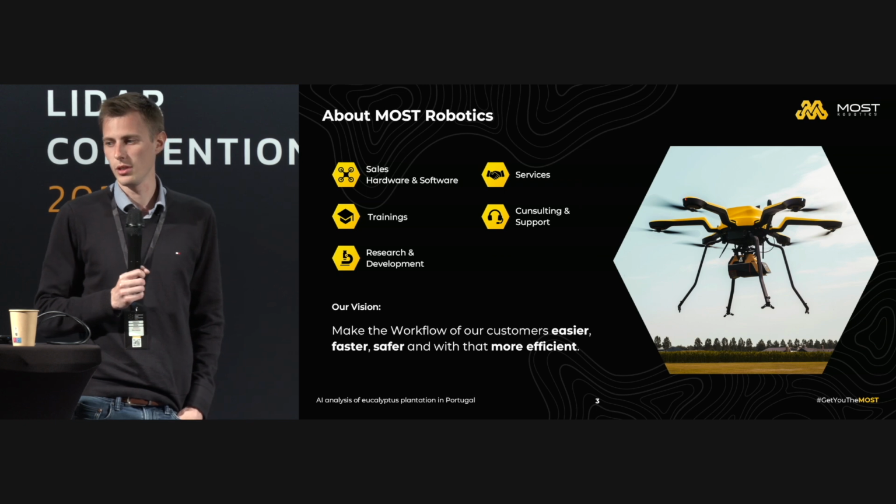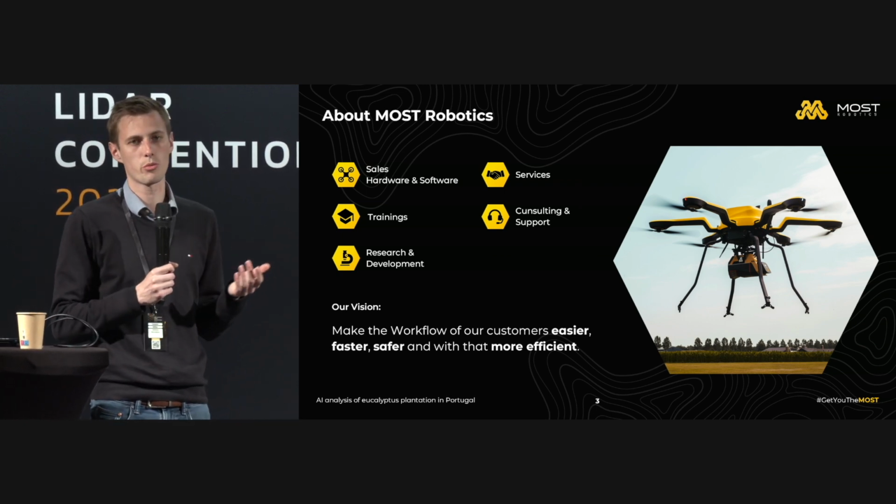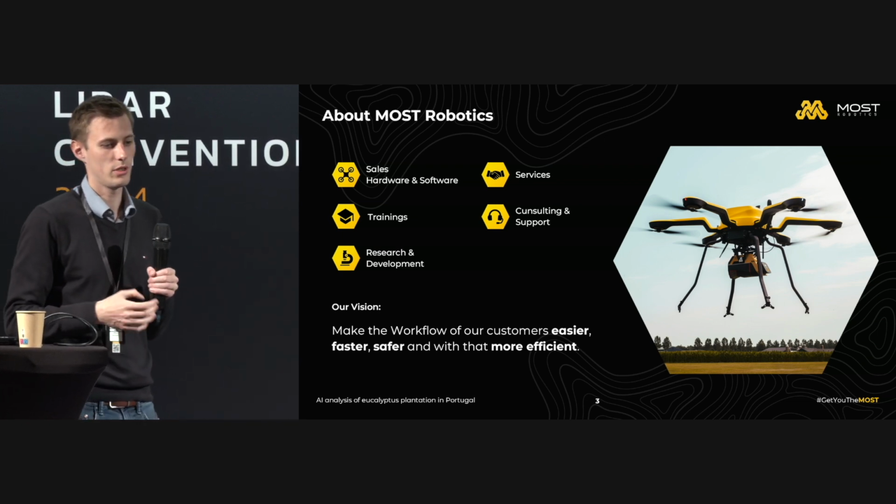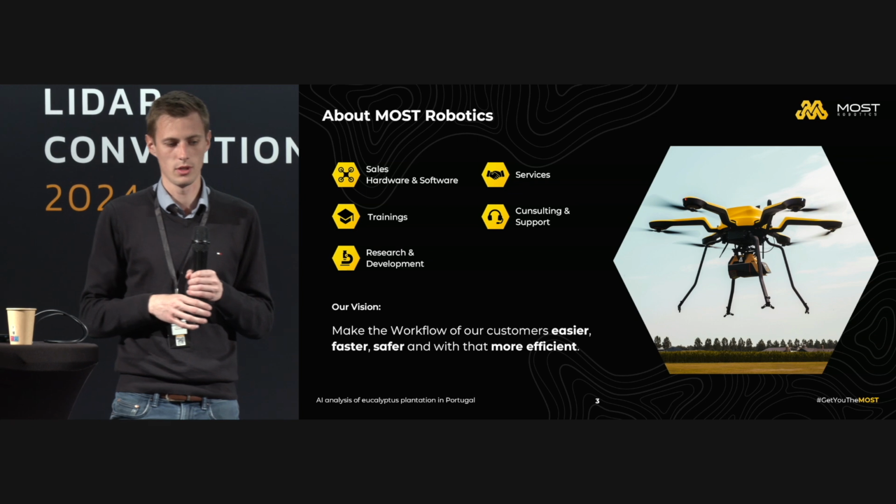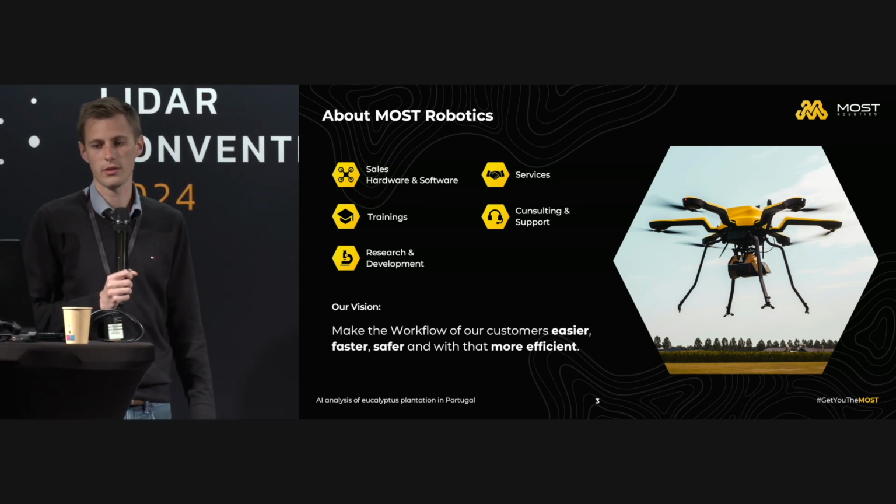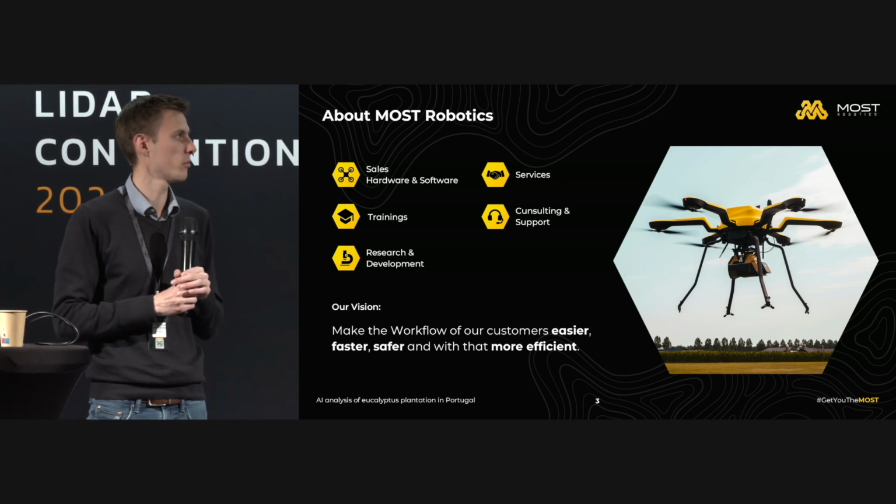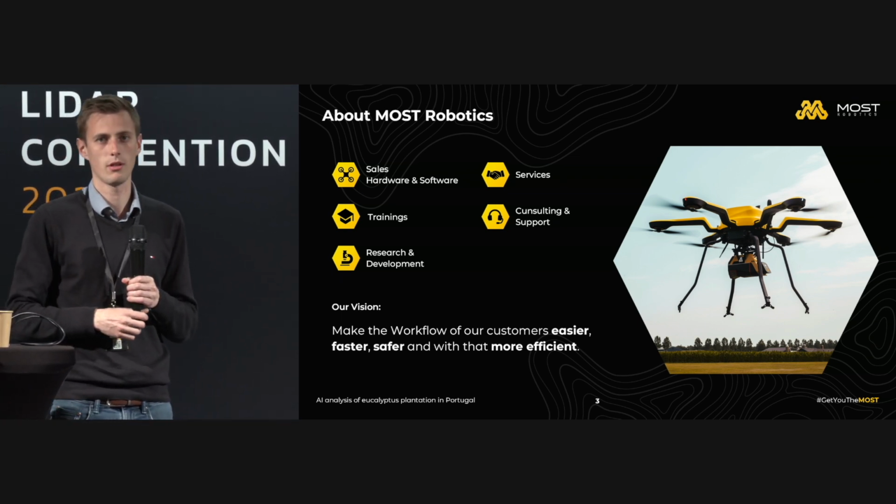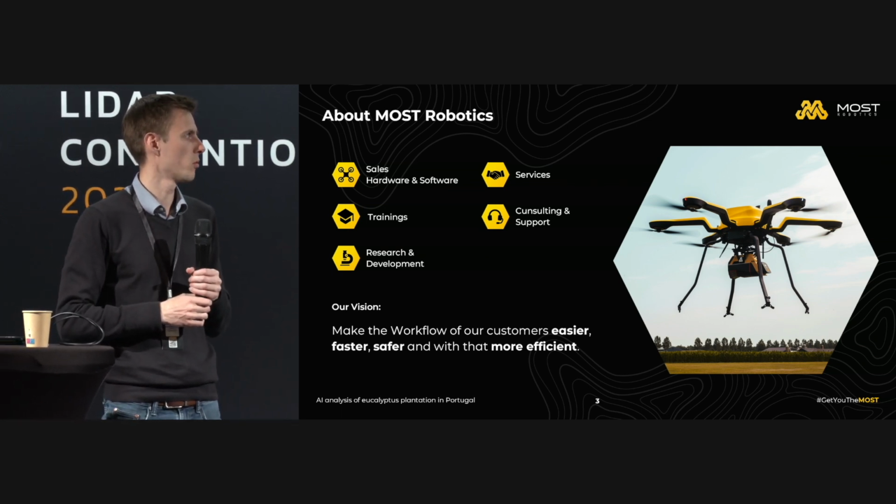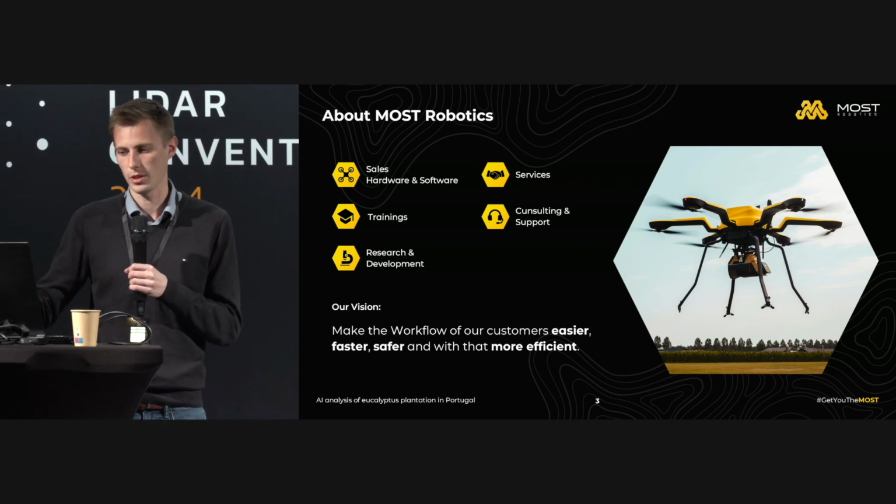So we developed a research project together with them to show that the VX20 is able to do some missions. Our vision is to make the workflow of our customers easier, faster, safer, and with that more efficient. That means we are not only selling drones, we also sell robots, rovers, and more, but always with the mission to make it more efficient for our customers.